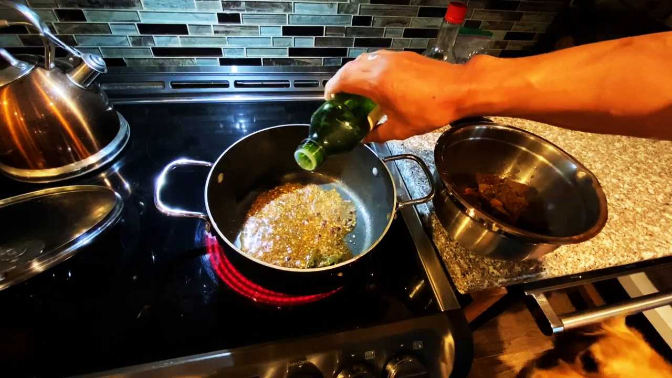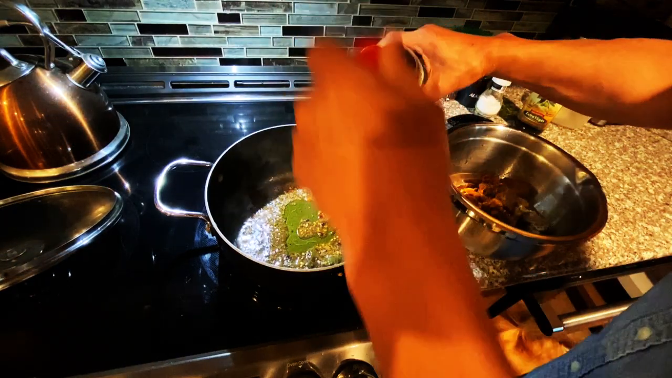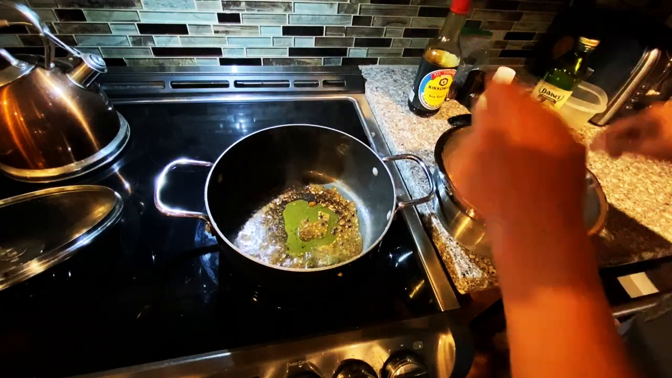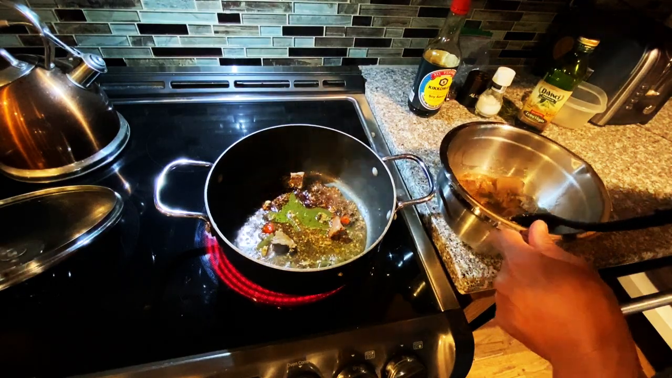Put a little bit of oil so it'll fry it up. I like to add just a touch more of soy sauce and then refry the meat. Oh, turn up your heat, of course. And all you're doing is searing the flavor back into the meat.